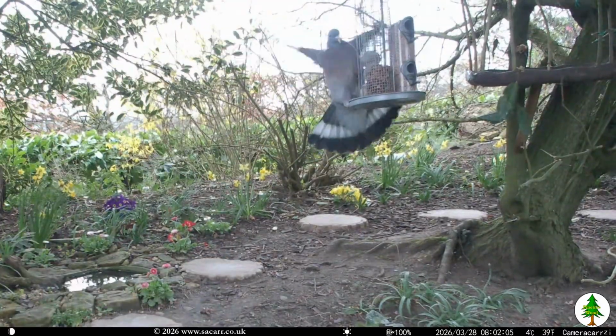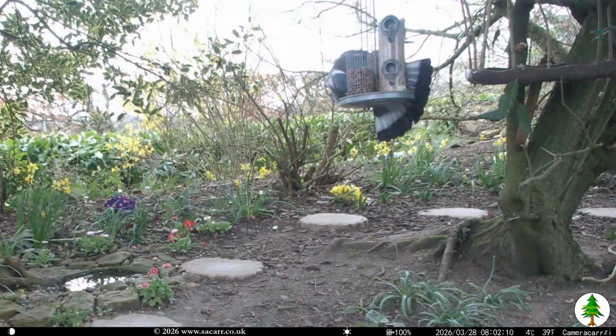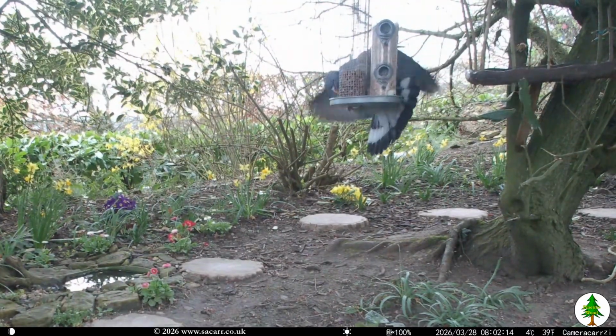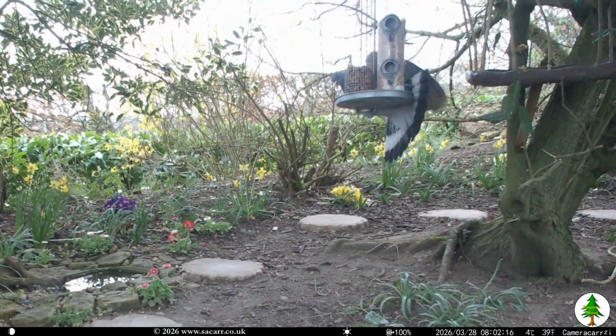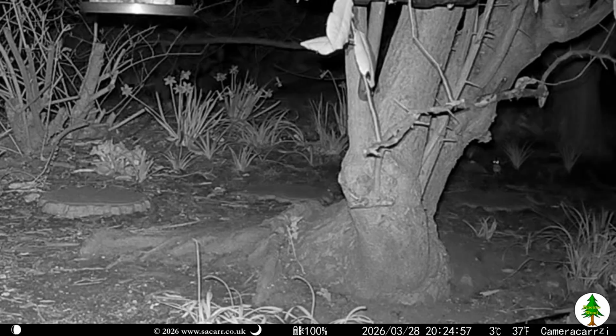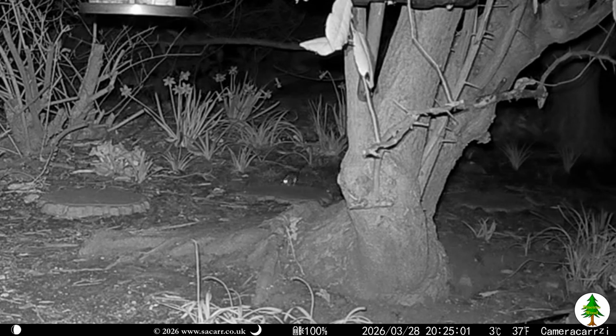One of the pigeons finally worked out that it could hang on the bird feeder, but its balance wasn't great, and after much flapping, it gave up. Danger Mouse was seen on the 28th, but was spooked by the wind.